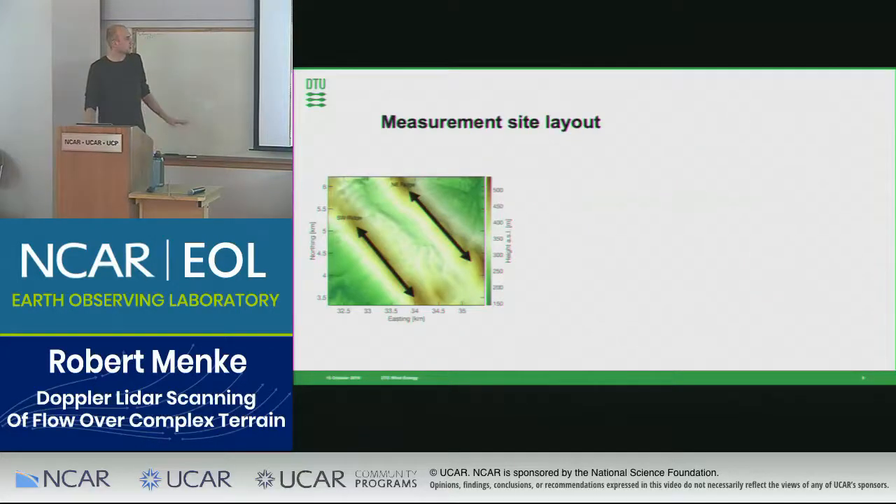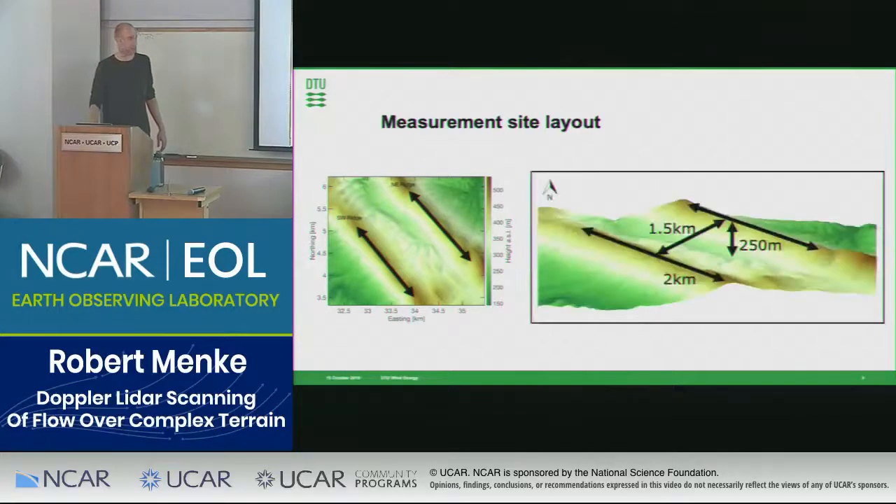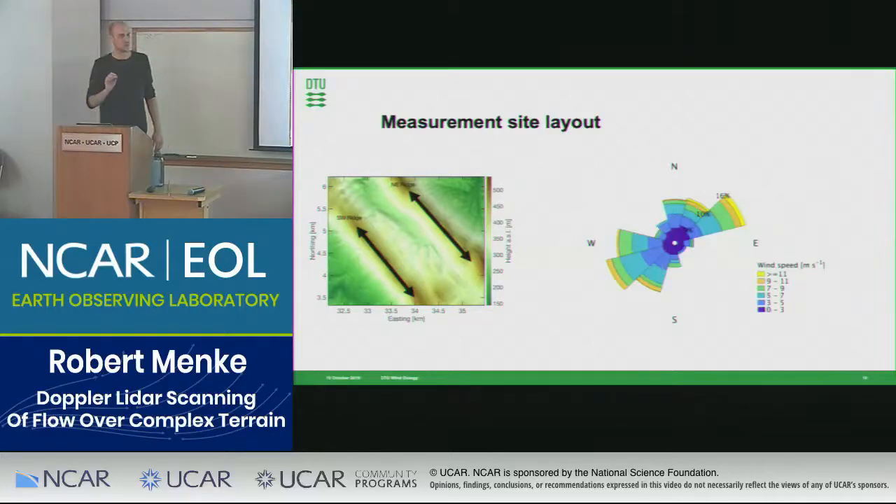A bit more detail about the topography: these two ridges, which we call the northeast and southwest ridge, were almost perfectly parallel over a distance of about 2 kilometers. They were 1.5 kilometers apart with a valley bottom to ridge top height of 250 meters. Also perfect was that the prevailing wind directions were perpendicular to the ridges, from the northeast and from the southwest.